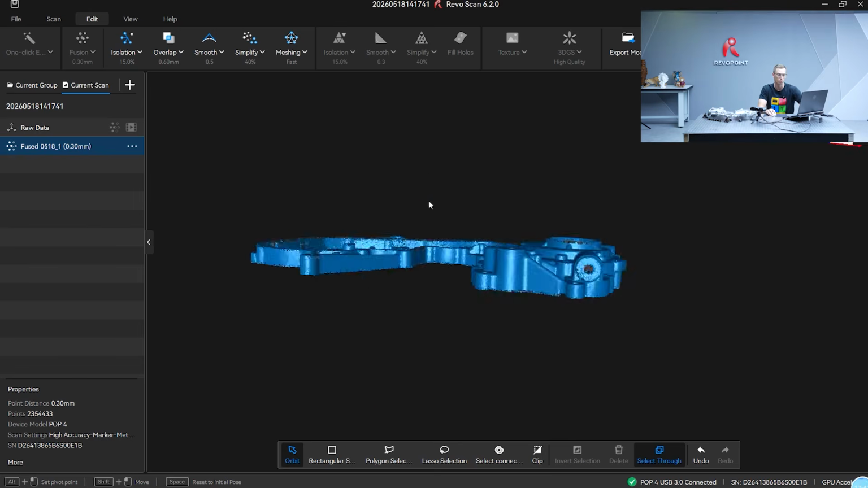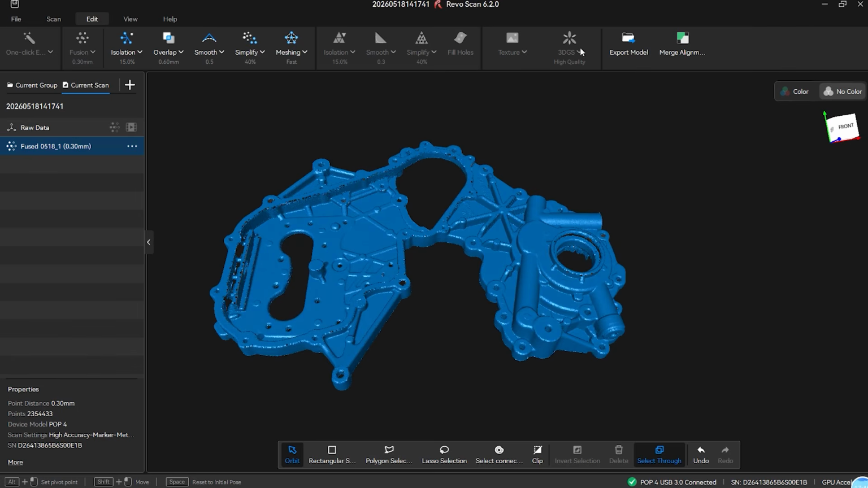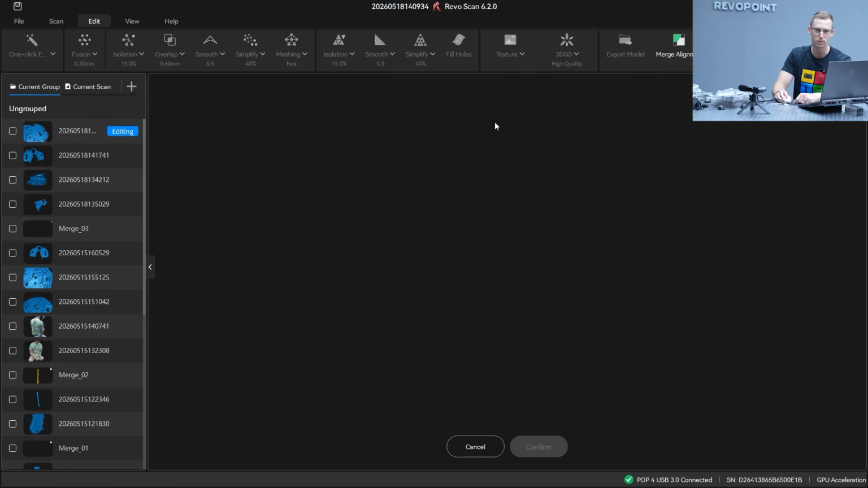Now all you have to do, because we're going to be doing the meshing on the finished merged product, is go over to here, merge align. As you can see, it's a little bit different than previously when we merged items on the previous Revo Scan softwares. We have all the pieces that we've edited and processed all lined up, but the ones we just did in this video are at the top. So go ahead and select them, confirm.